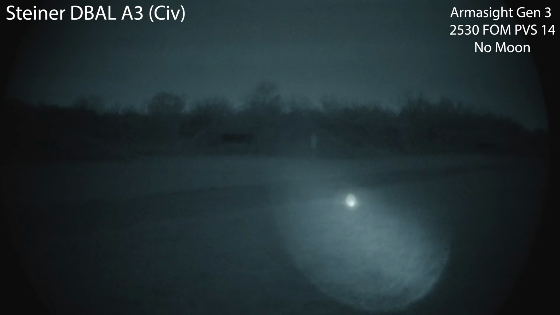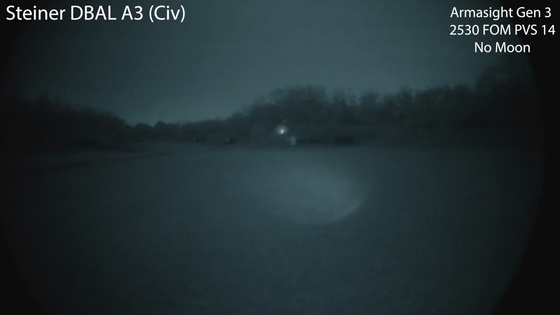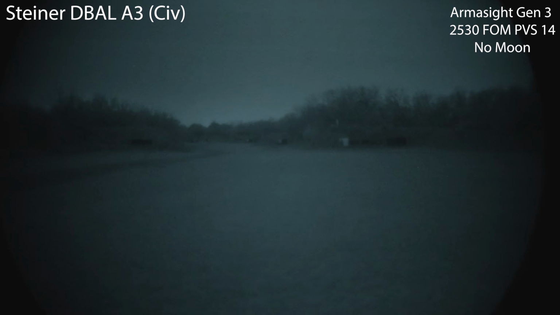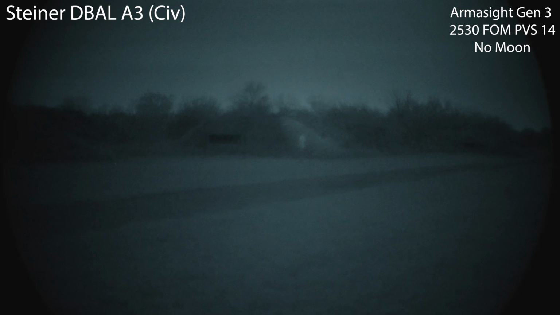All right, so here's the DBAL A3 on dual low. This is as wide as that illuminator gets, and a little bit of an effect, if any. The illuminator at 100, let me converge it as much as it'll go. So this is as narrow as that illuminator gets. The laser is definitely blooming and overpowering compared to it. So here is the illuminator as tight as it'll go by itself. Barely any effect at 100, negligible at 200. So illuminator low at 50, maybe a little useful.